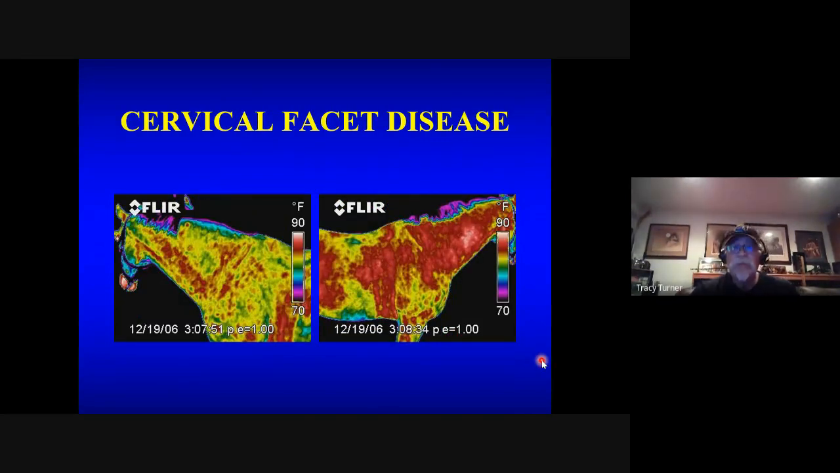Looking at cervical facet disease, and here you can clearly see it. And in fact, we can even block the nerves over there, and you can see it blush, showing how cervical facet disease can affect even the nerves that are coming out. So we know those patterns as well. So it can allow us to look at that horse's neck.